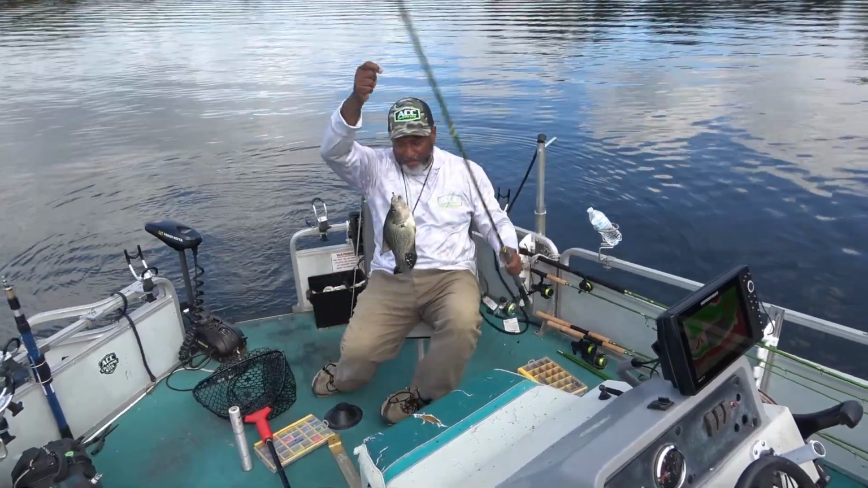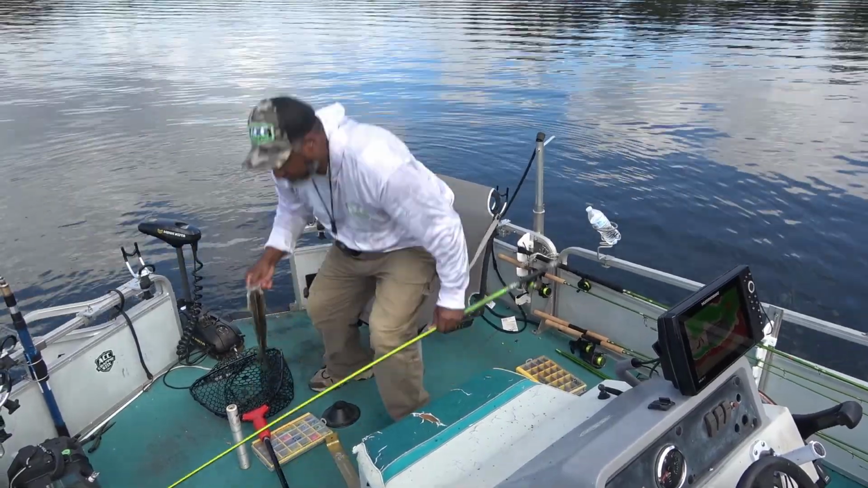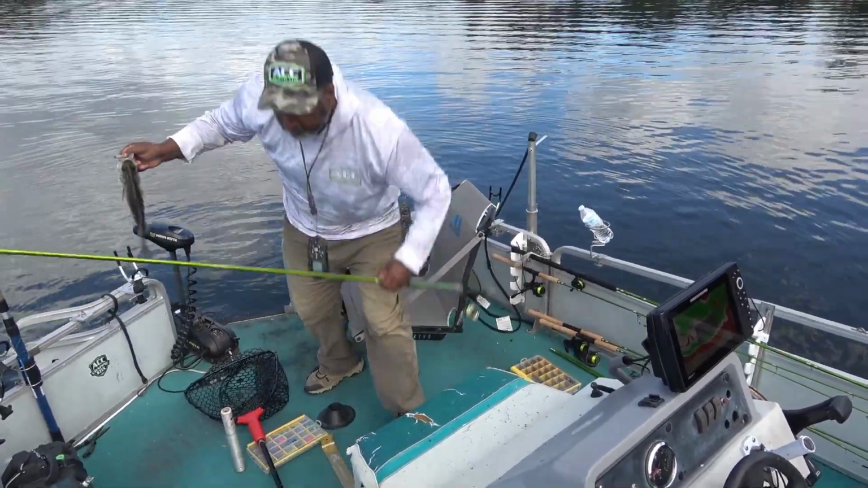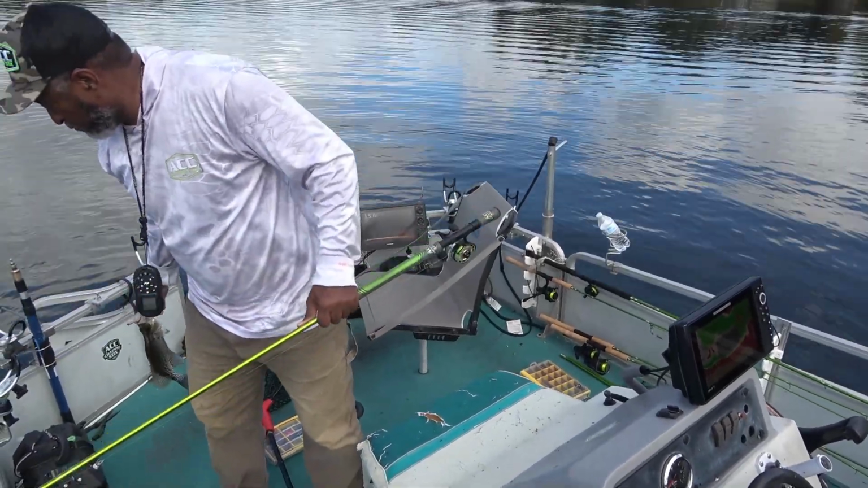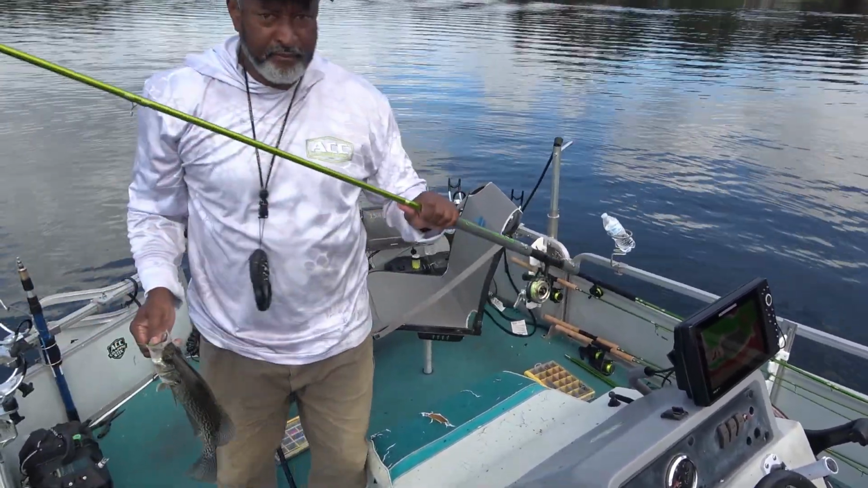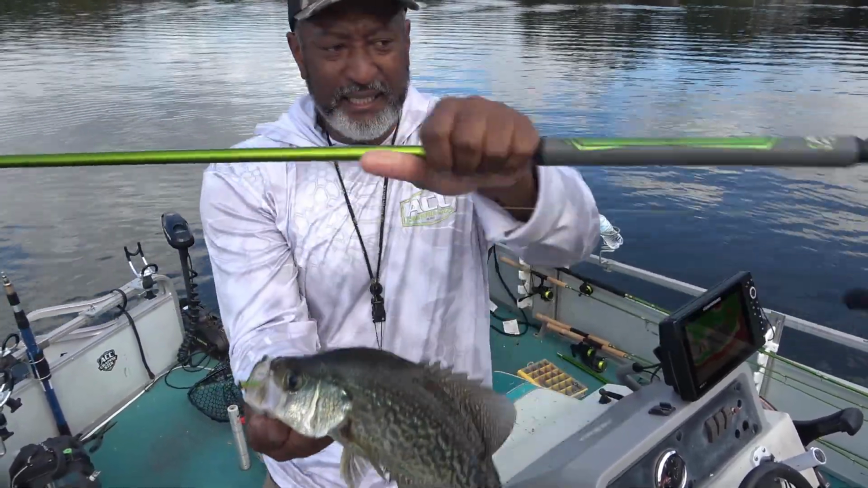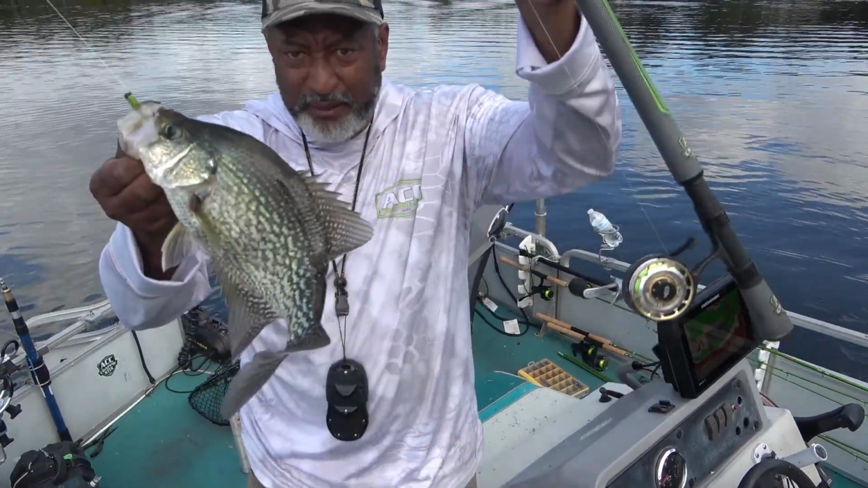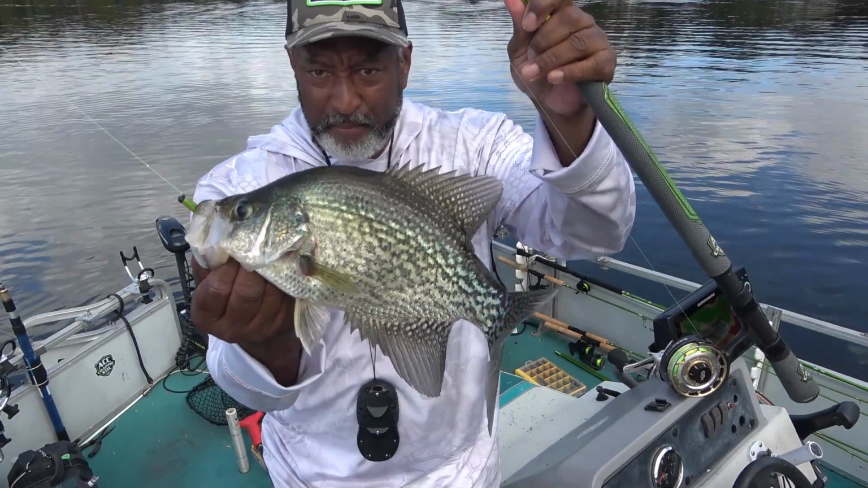Boat flipping. Boat flipping. Look at that. Whew. Nice. Nailed him on that ACC crappie sticks, folks. Beautiful fish. Beautiful fish.